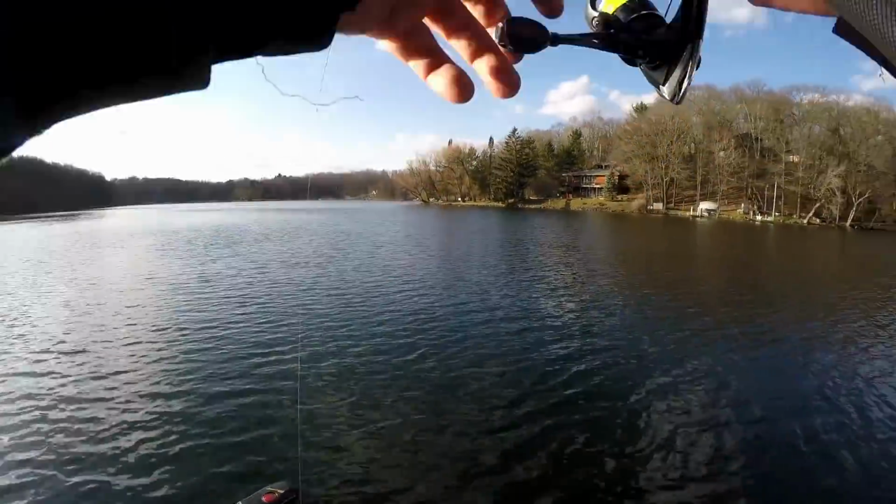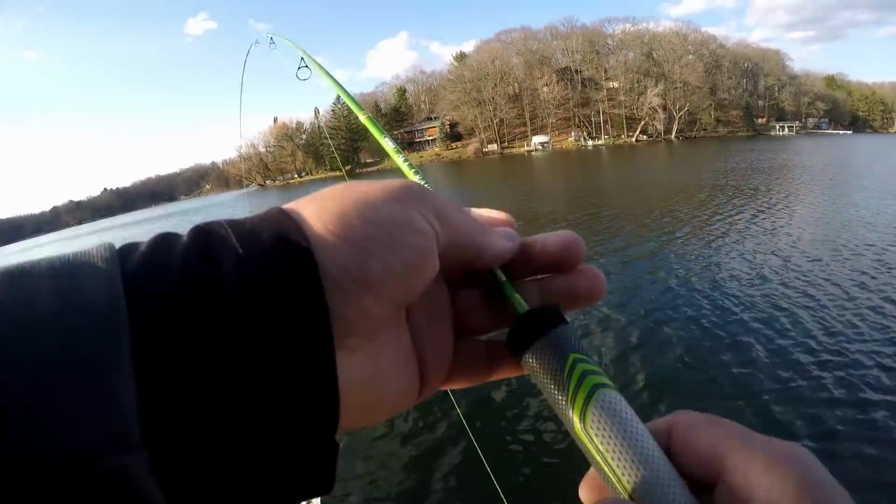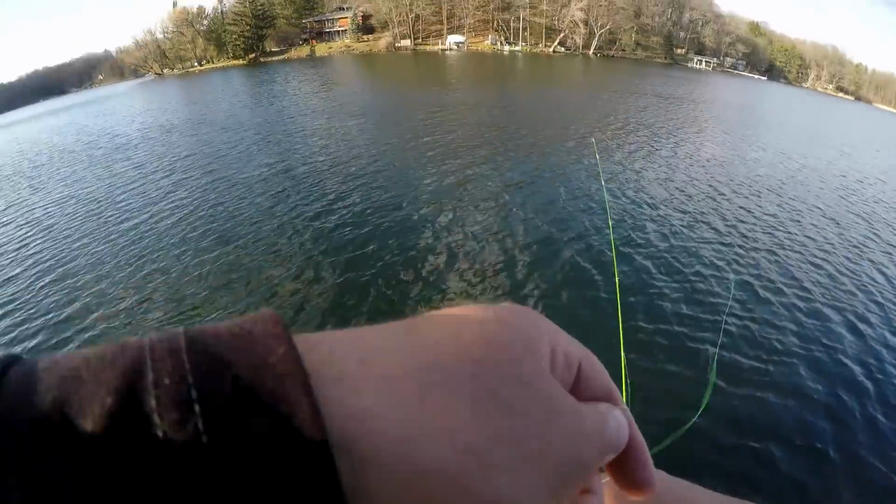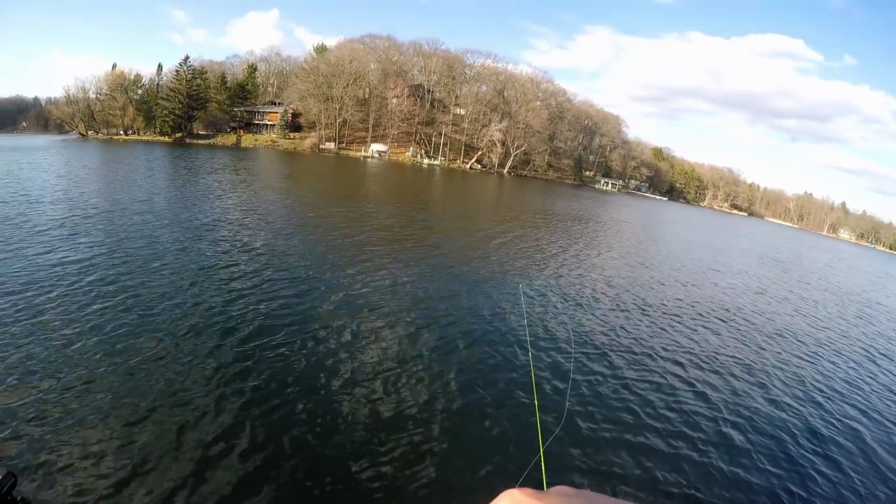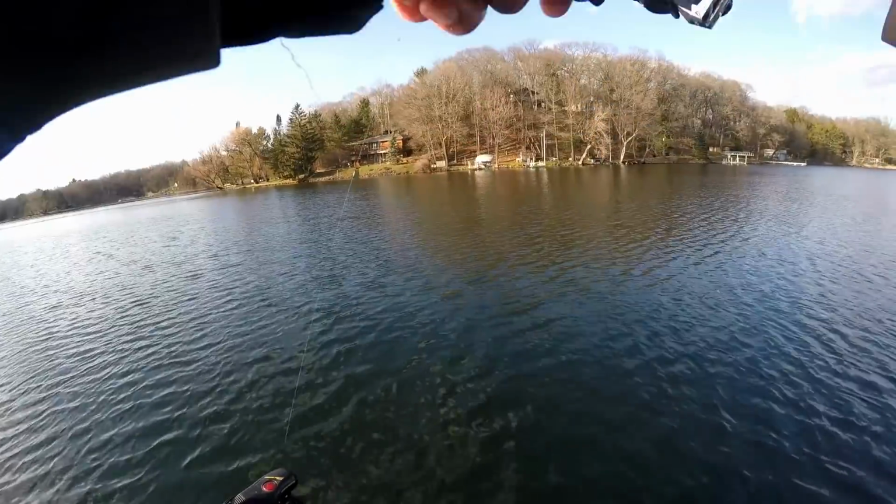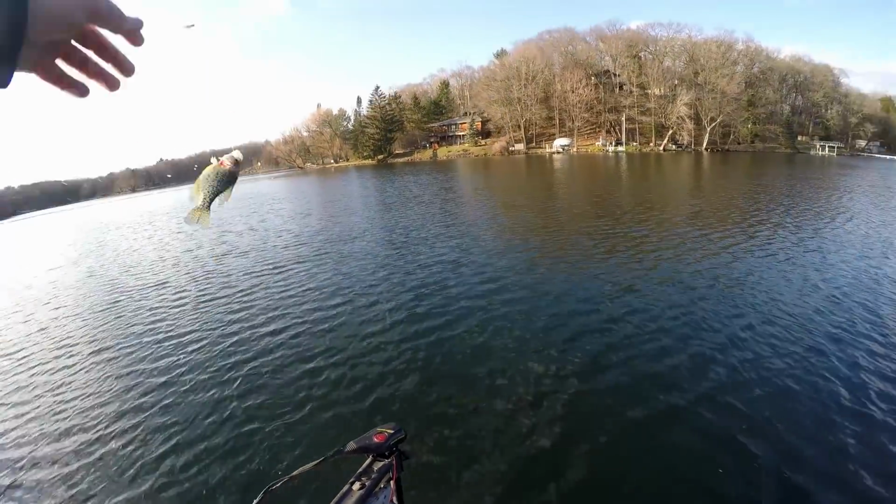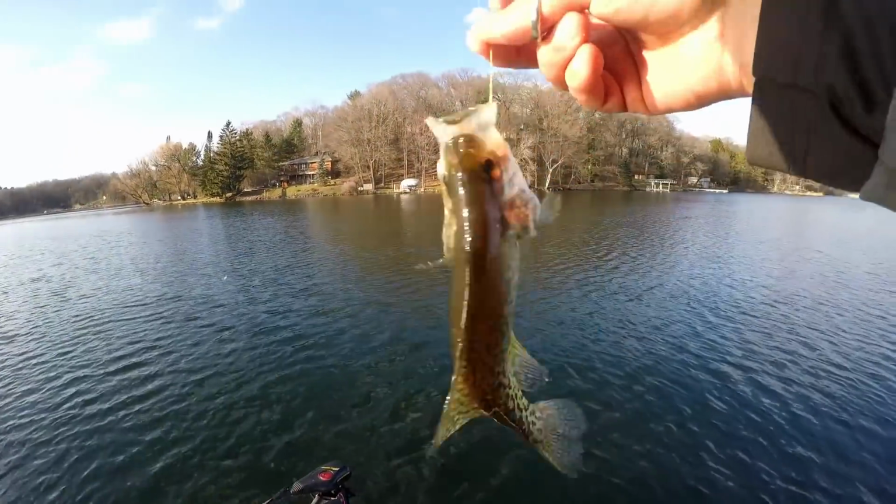And there he is. I don't think he's that. Oh, he's a decent one. It's a nice eater. Black and chartreuse again. There he is. It's another one about that 9.5-inch mark.